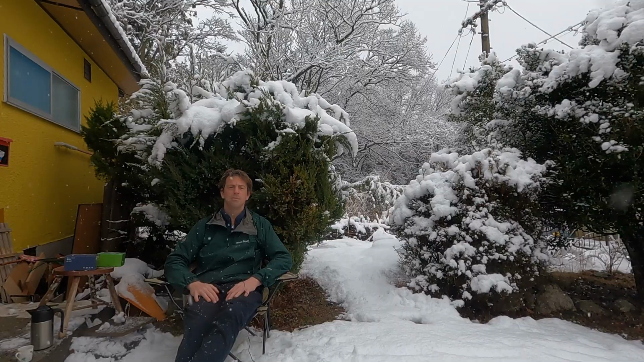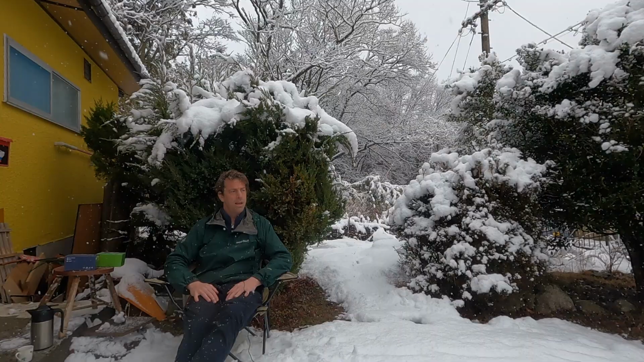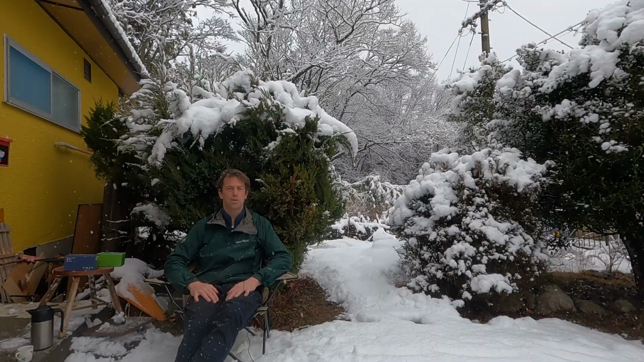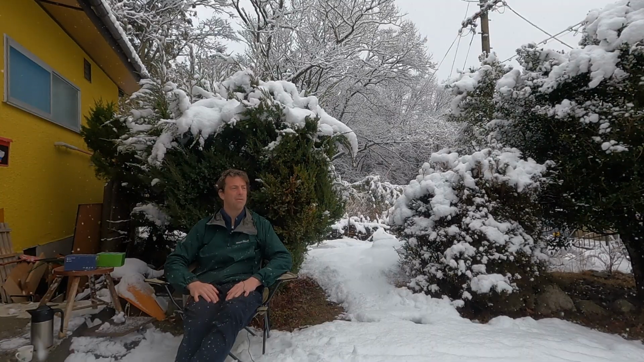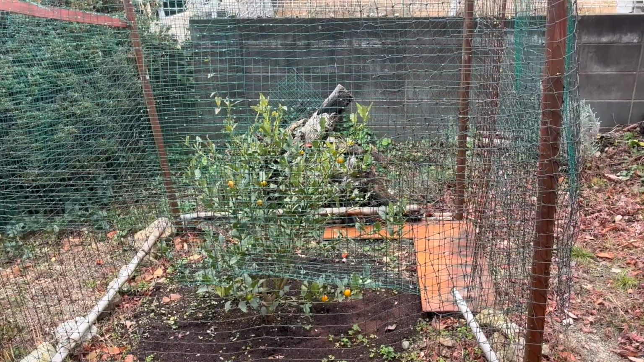But the one thing that makes me really sad is that I came here this morning and I saw that they completely destroyed my king kong tree. That was my pride and joy. And yeah, so the neighbors were right.